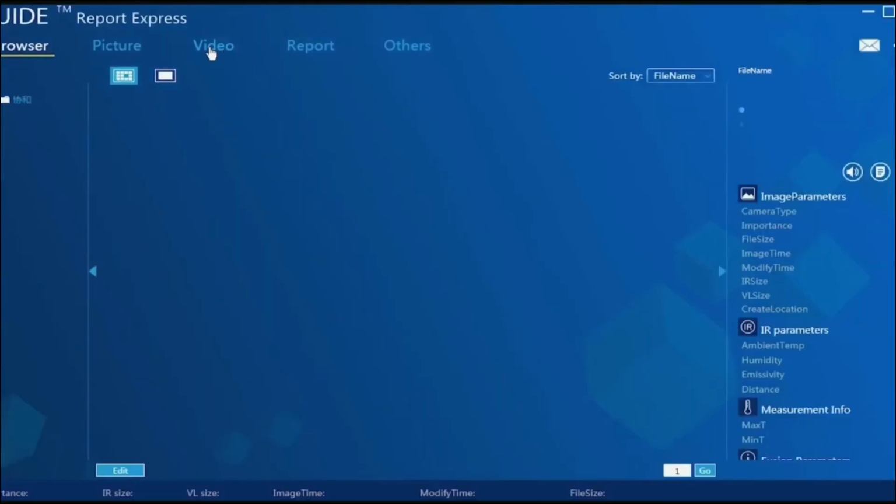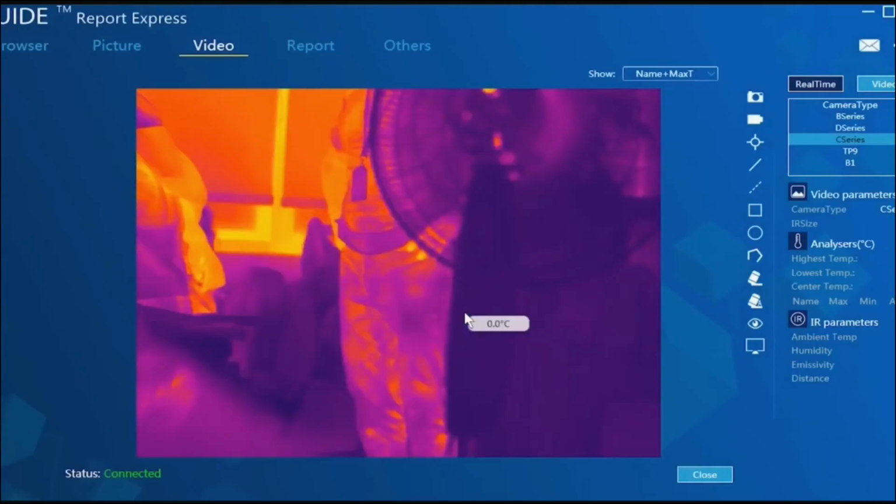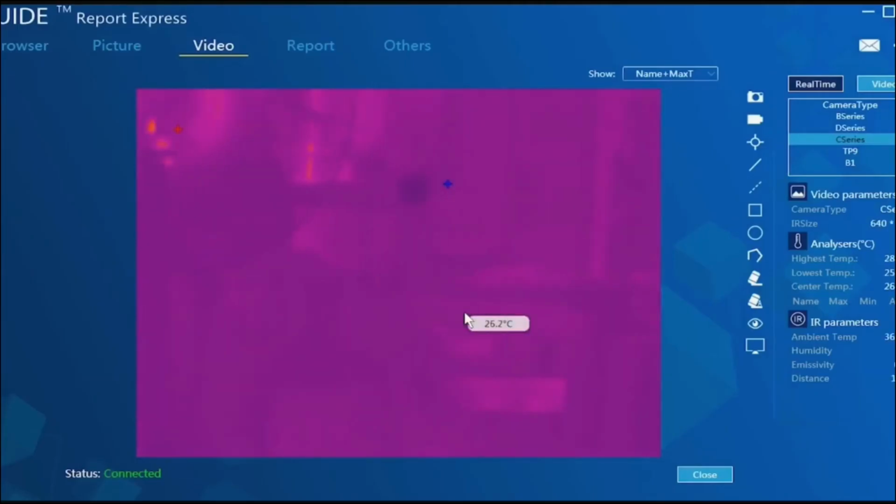You can see the real video from the software. And you can see here, the AP means Wi-Fi and the LAN means the internet. So, confirm. Okay, now you can see the real-time videos.